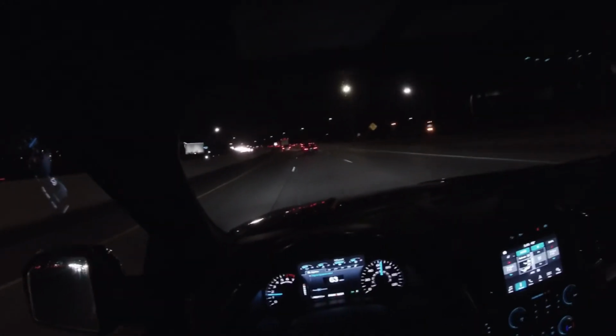But yep, now you can just get a little taste of what it's like to drive this buggy on the highway at night.